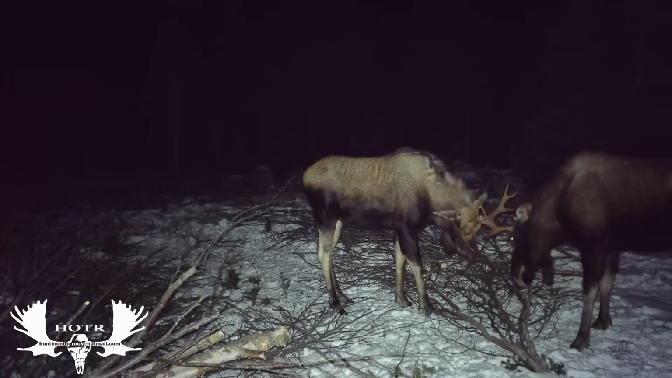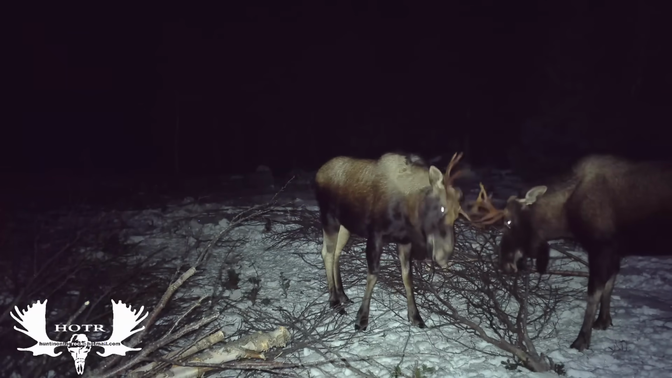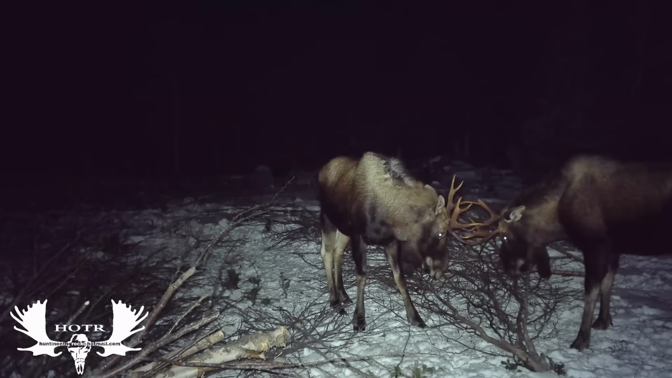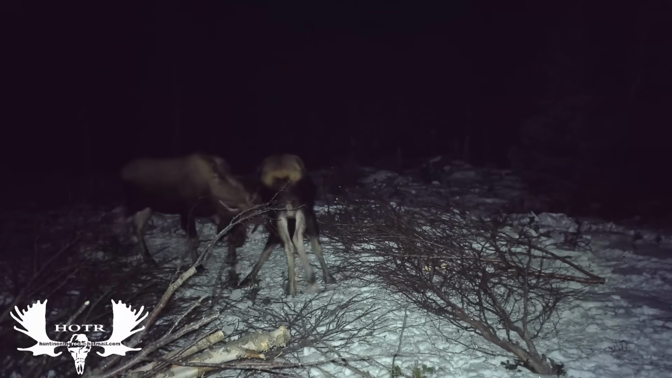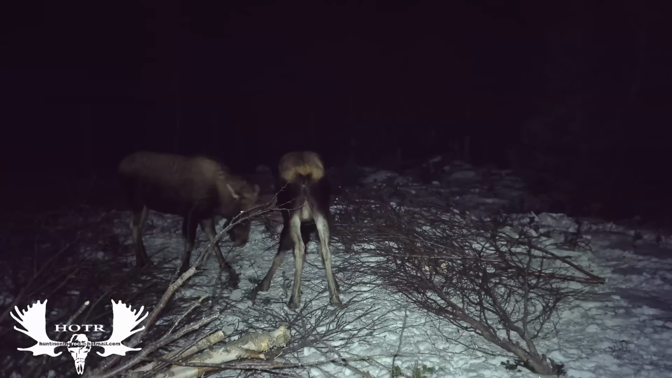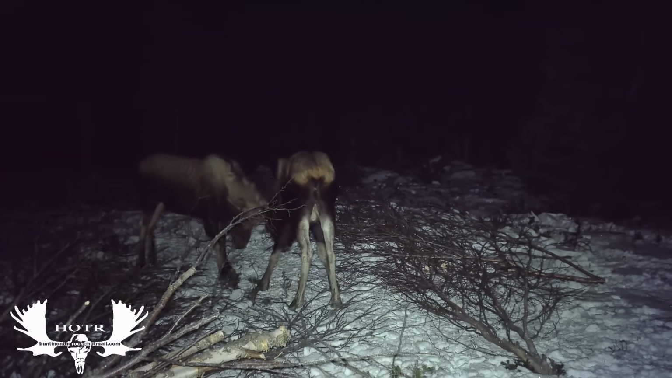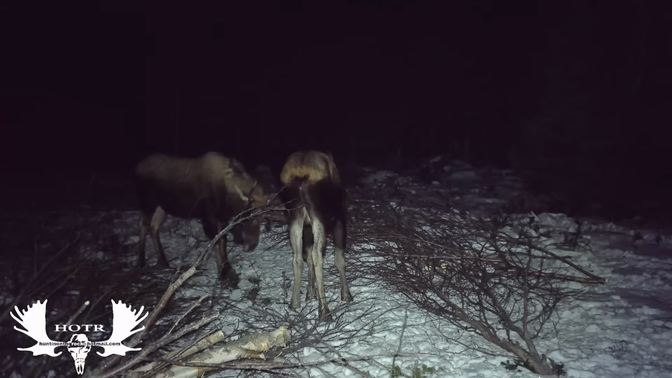Again, it wasn't serious, but it was nice to see so many bulls all in one area. They battled it out for a little bit, and I guess they figured out who was boss.